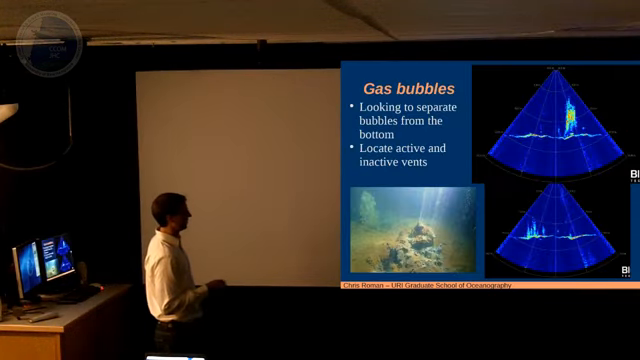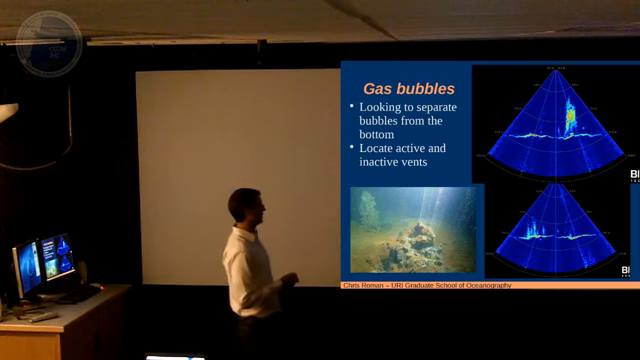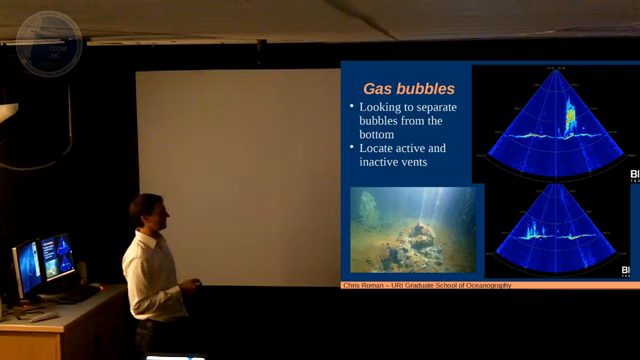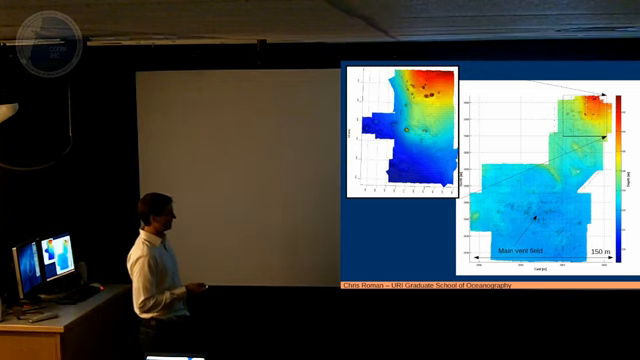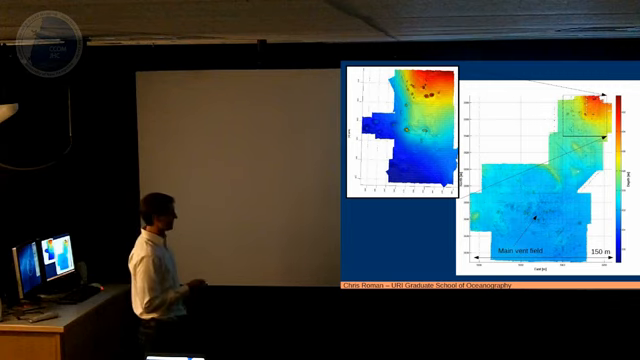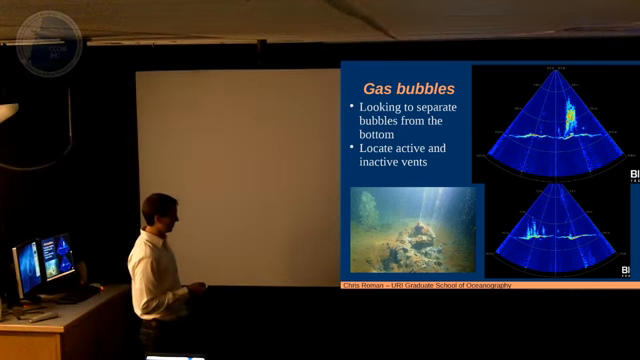This is what's complicating it. And this is what I think a lot of people here know better than I do. Venting and bubbles coming out of the seafloor stand out like a sore thumb in the multi-beam. So this whole area down here, most of these vents are active and spewing out both hot water and bubbles. The gas is mostly 99 point something percent CO2, and the bubbles are coming out sub-centimeter size.